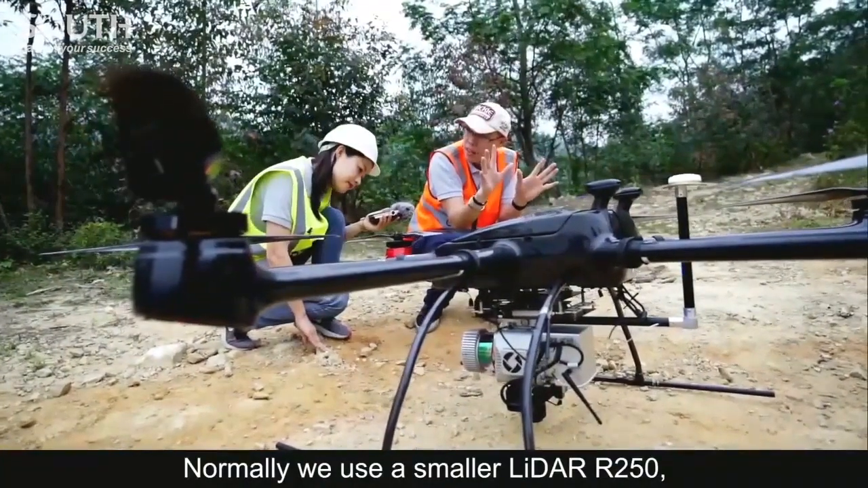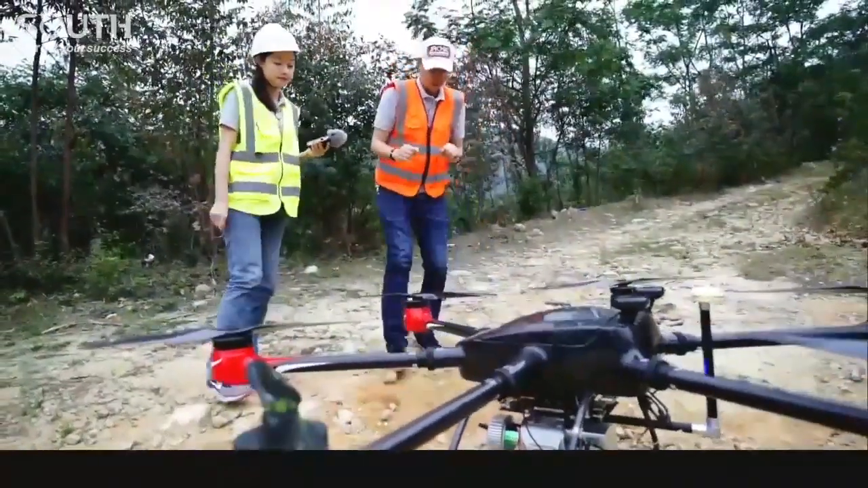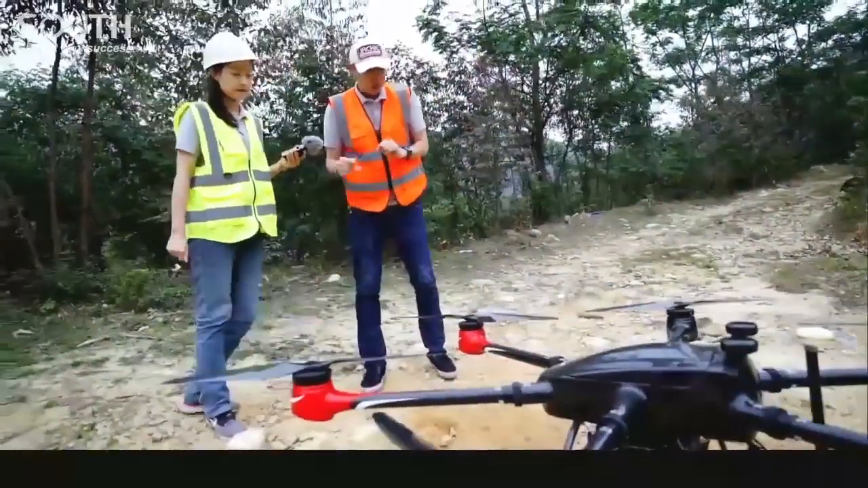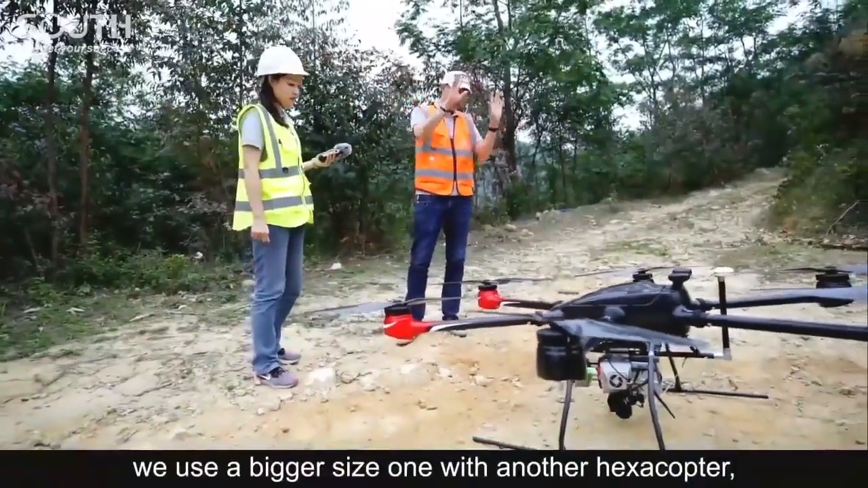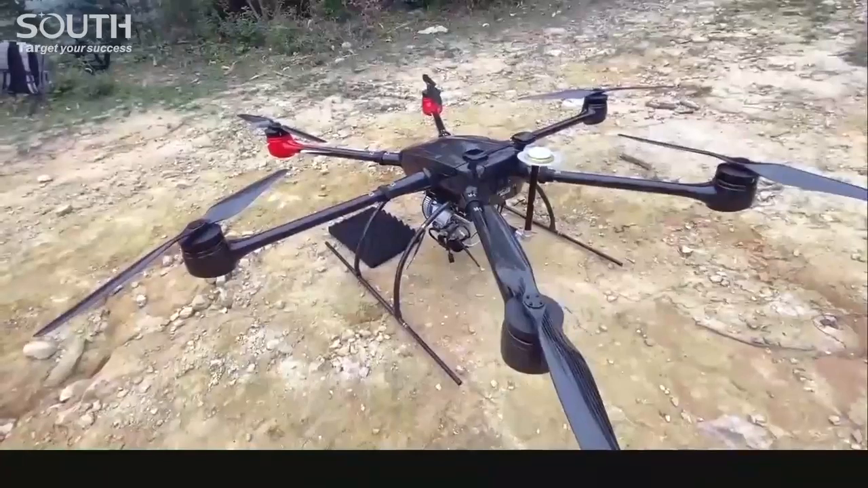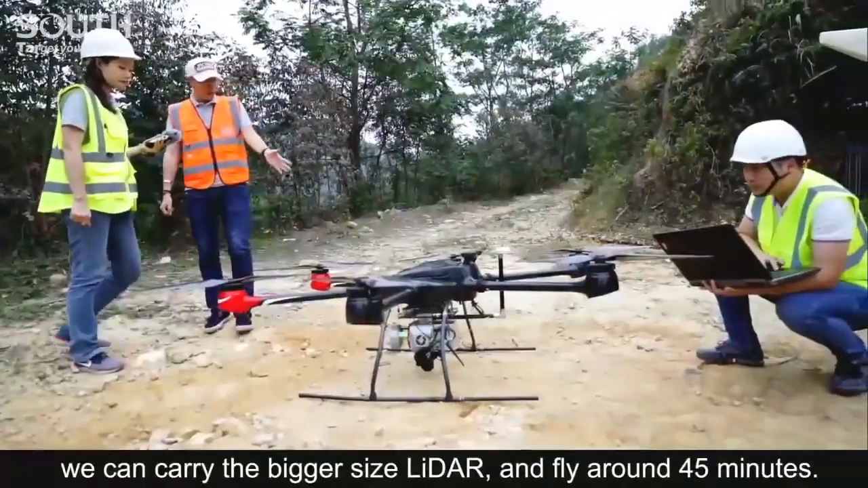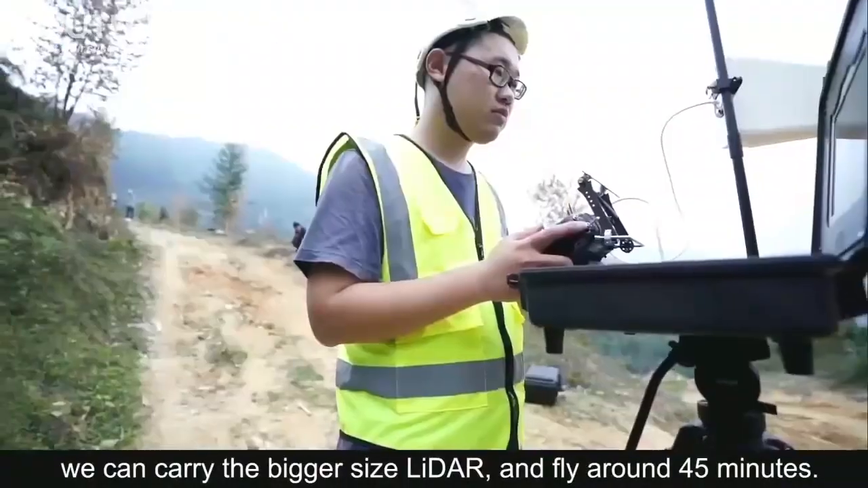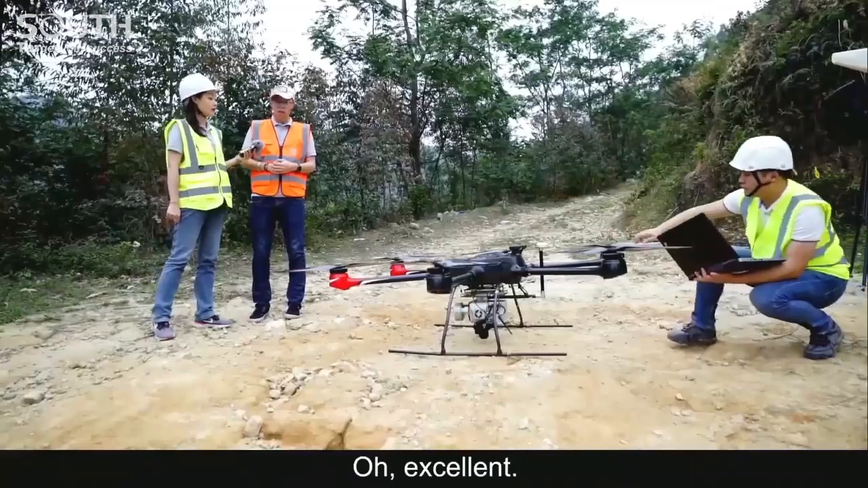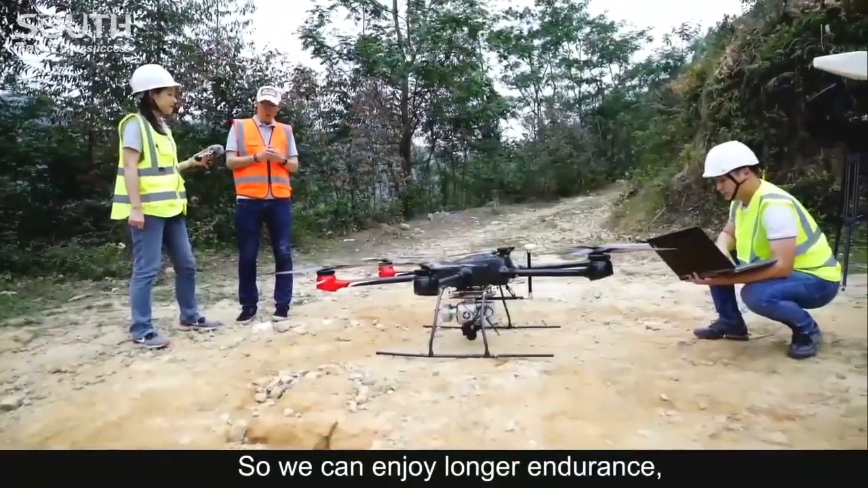Yeah. But this time we use the bigger size one with another hexacopter. Also, the drone is bigger, right? With this drone, we can carry the bigger size LiDAR and fly around 45 minutes. Oh, excellent. So we can enjoy longer endurance, bigger coverage, and higher efficiency.